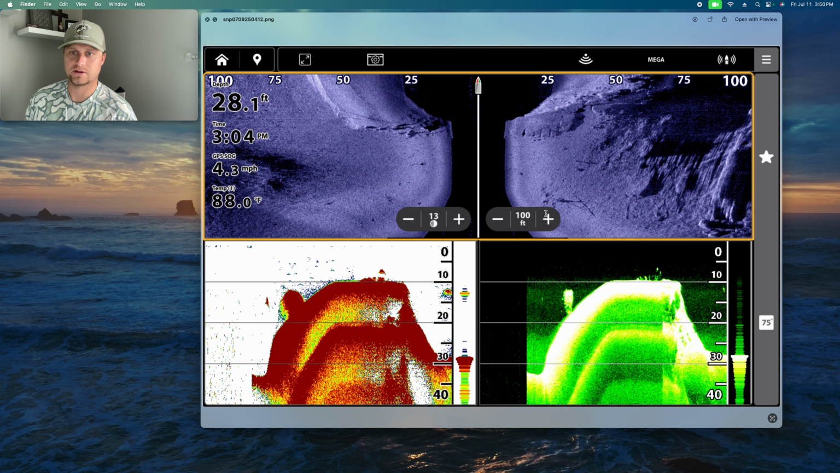But you can see how it transitions from just this regular bottom into this big chunk rock. I mean, just big pieces of rock here, and then it drops off into about 30 feet. And you see how bright this is, almost white. And you can just see all the way down that slope that's a really hard bottom.